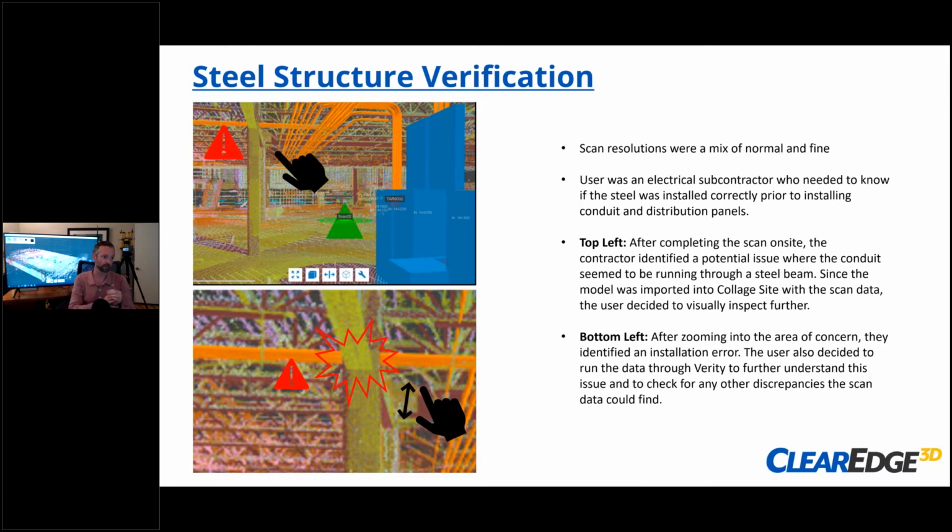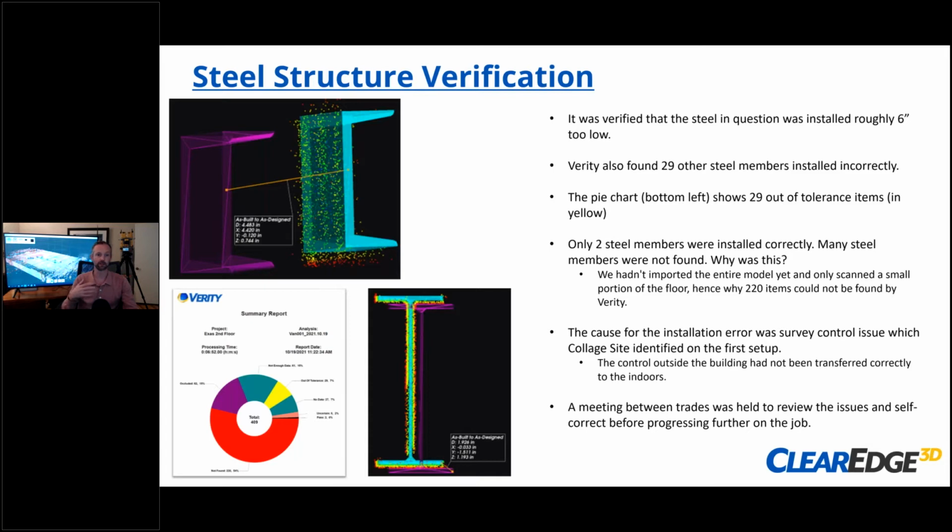So it was nice. We found some survey errors out of the gate, even before we started scanning. But then at the same time, we could see, hey, there's this conduit that looks like it's an issue, and the answer is yes, it is. Then they ran it through Verity and found all sorts of other issues with C channels, and I-beams, right? They were just installed wrong, and were off by like 6 inches in quite a few spots. You can see this report on the bottom. This is the report for that job.